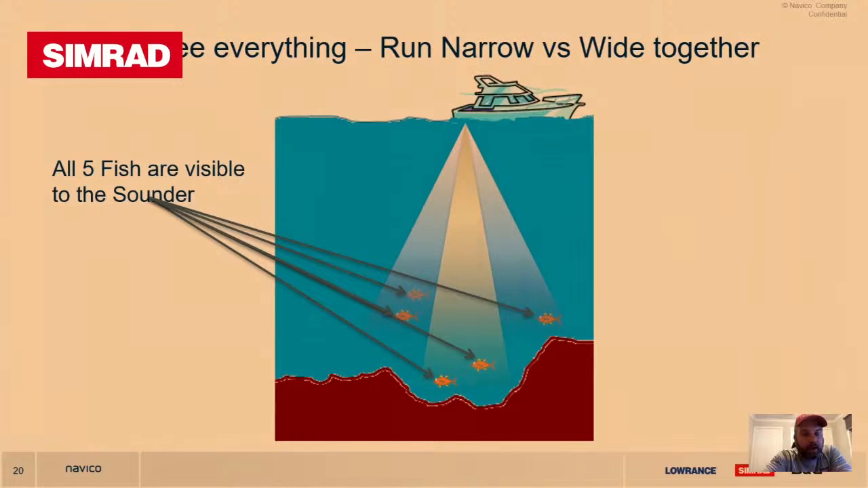Your best case scenario, if you have two frequencies, run them both, and you'll actually be able to see a lot more. You'll be able to get your good bottom picture. You'll be able to see that all 5 fish are visible on the sounder, and you'll get a lot more information. How you interpret that is hopefully we can help with that. So go on to the next screen.